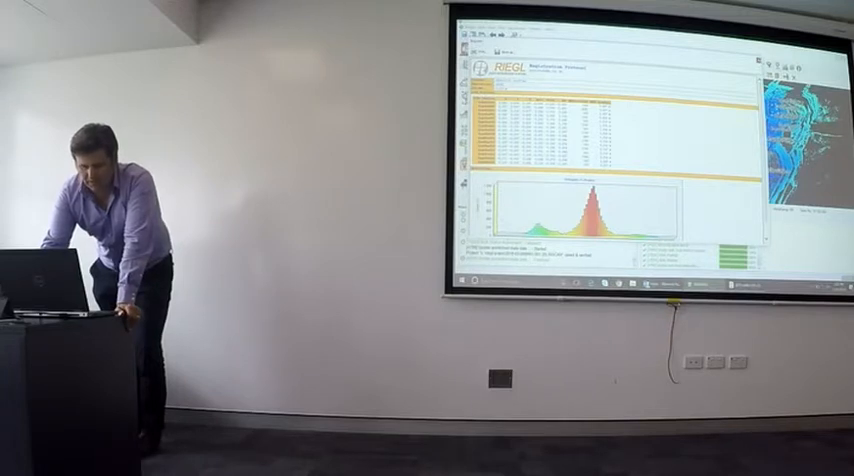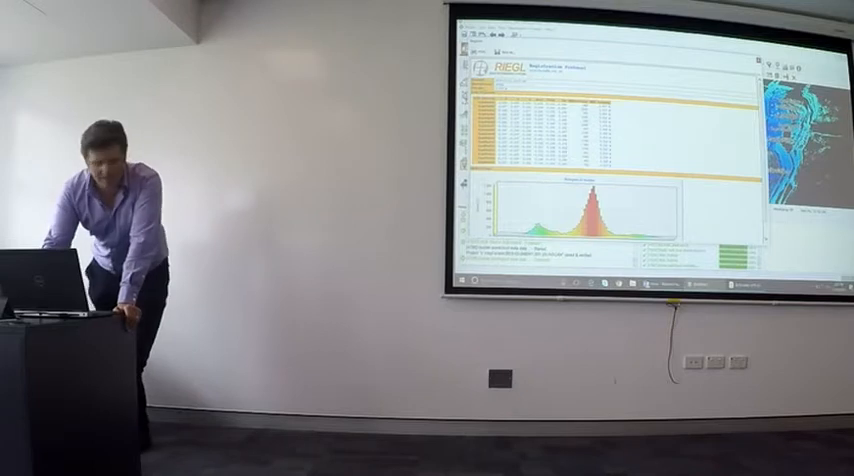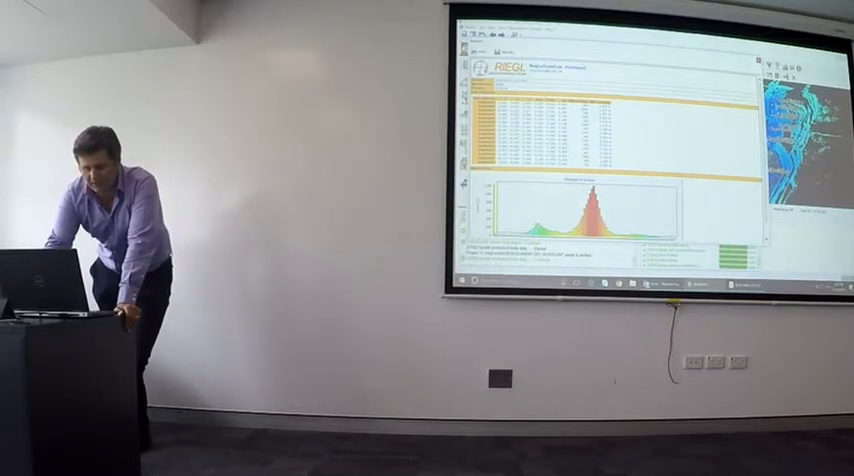So this gives you just an idea of how much it's rotating each scan and each scan position, and a bit of an idea of the GPS accuracy. Some of these appear to be a little bit out. I'm not sure what's happened there. They may have lost lock on some of them, but